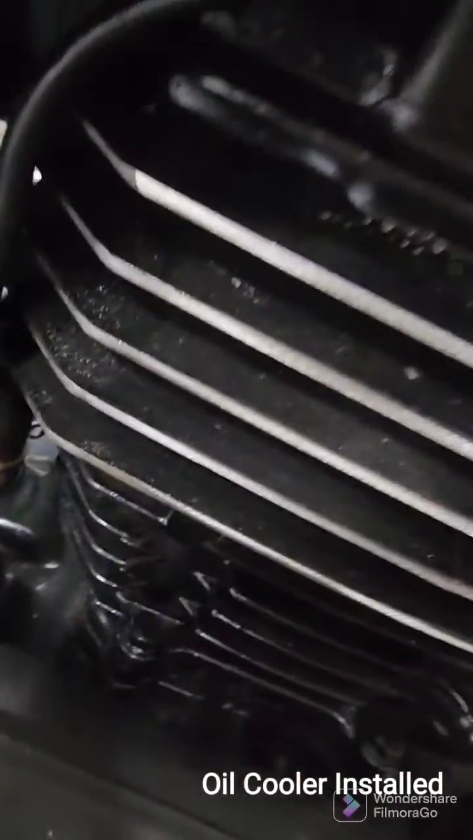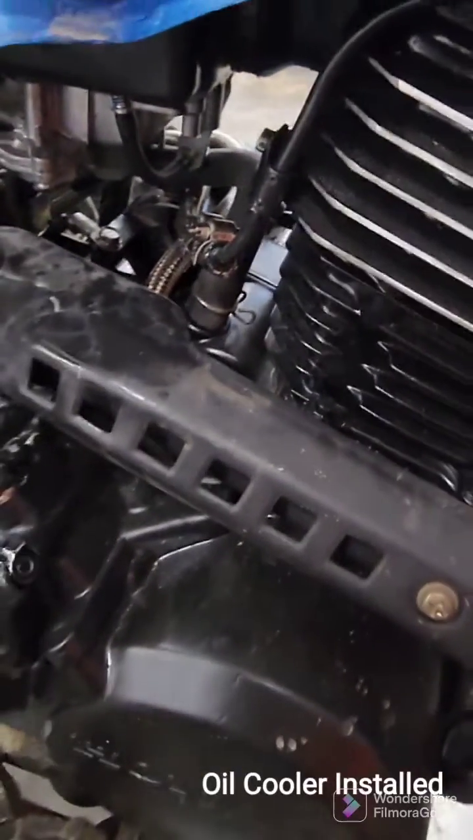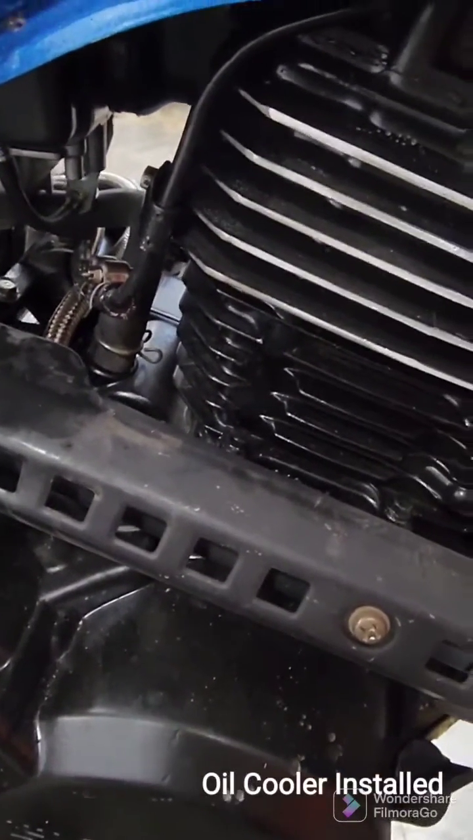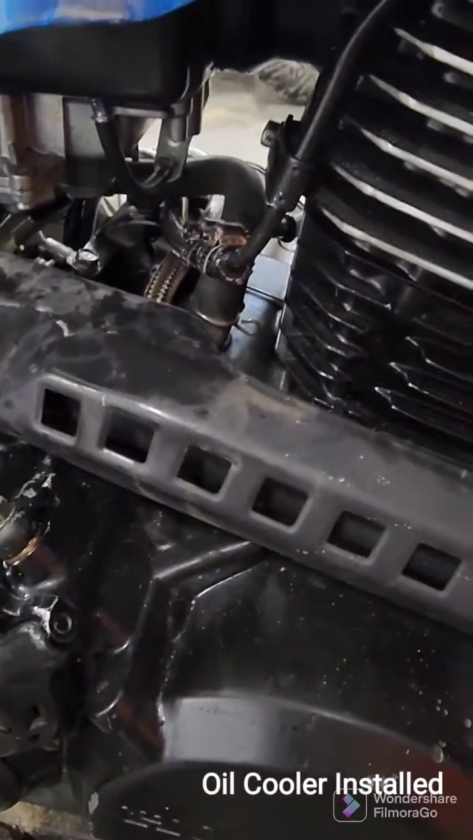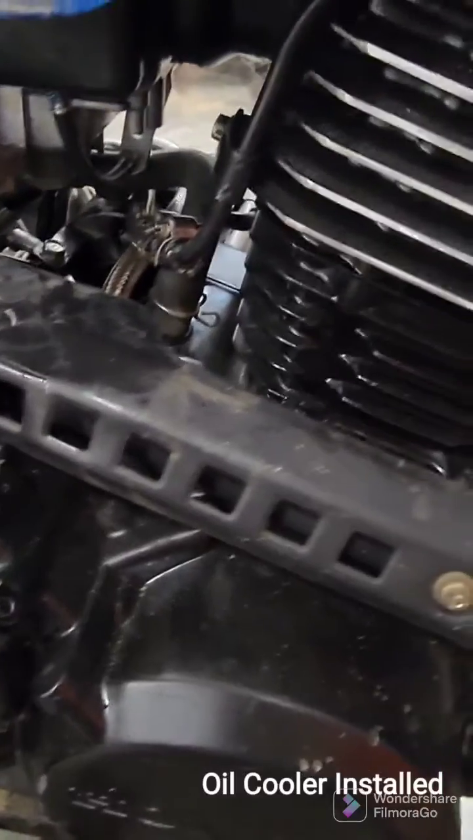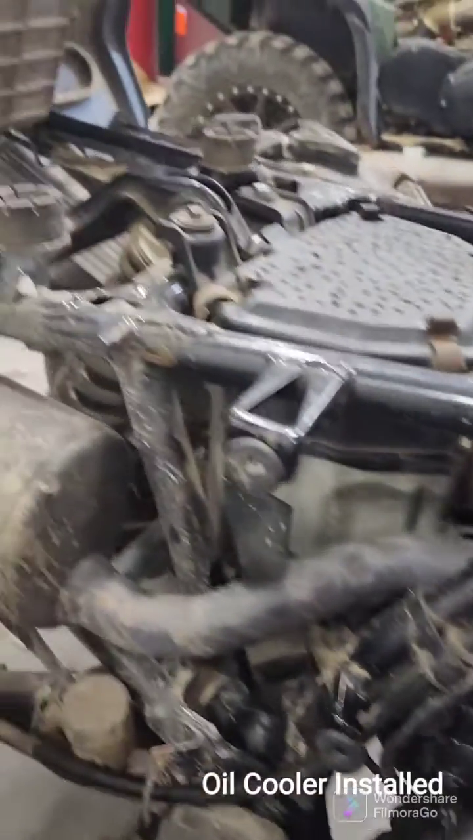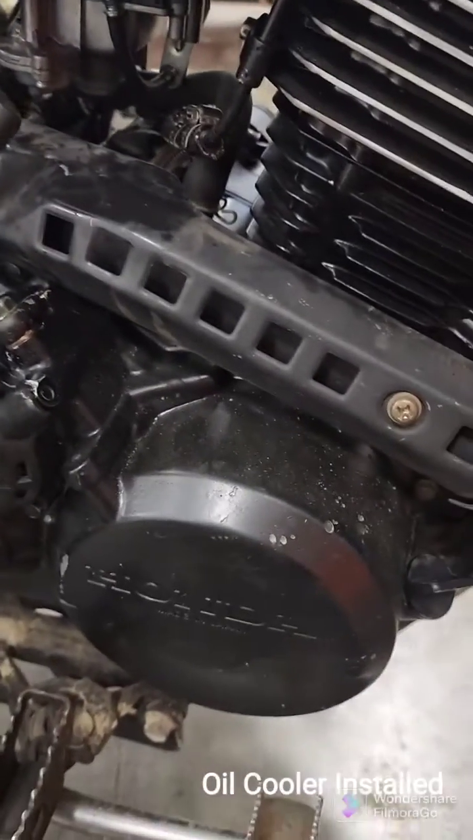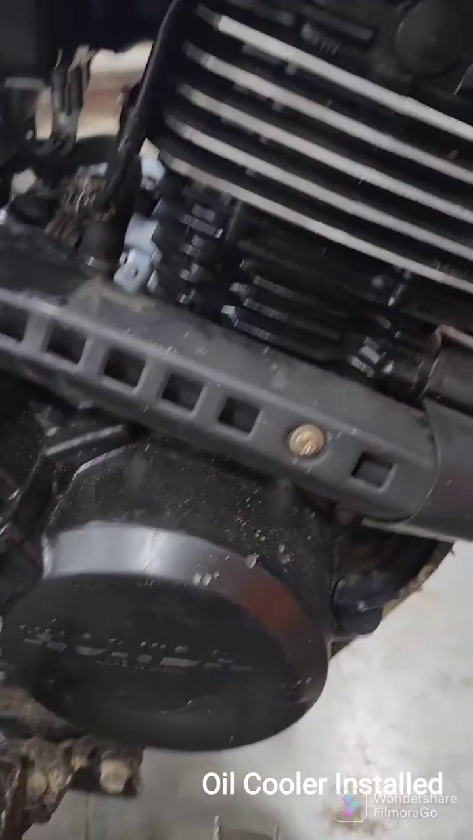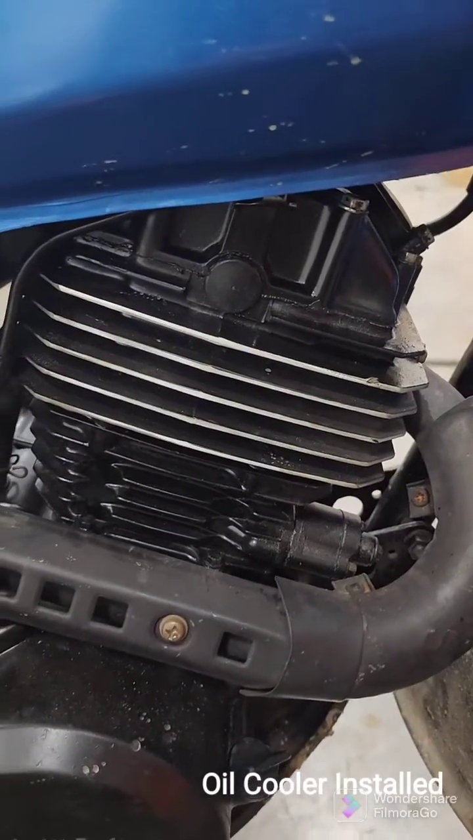Two hose clamps to assure I got no leaking, and the hose clamp for this is back here. The banjo bolt, like I mentioned previously, has been bored out to a bigger size, and I saw the oil level went up, so part of the oil in the cooler has run back into the crankcase, so that all has to be pumped up again to the engine head.